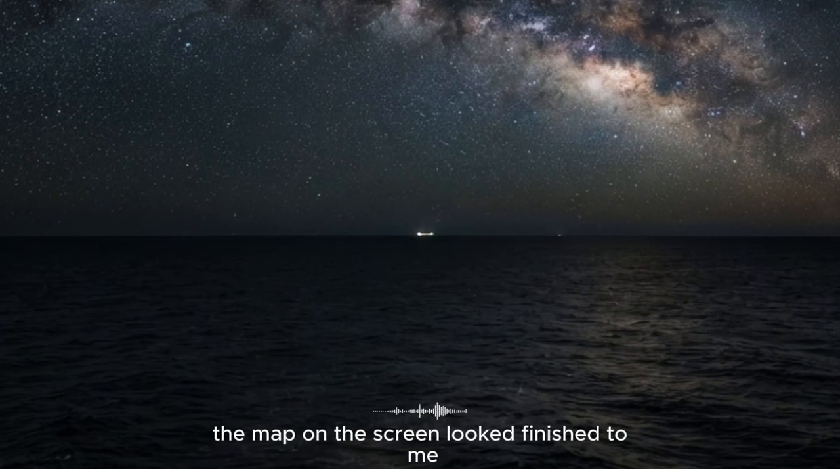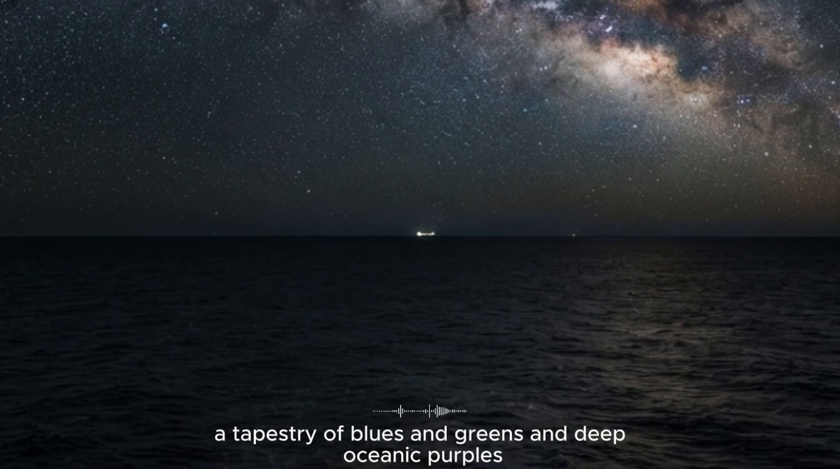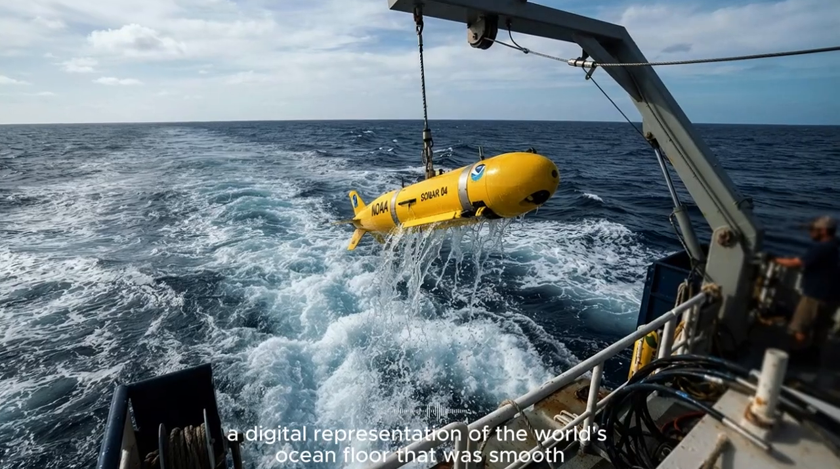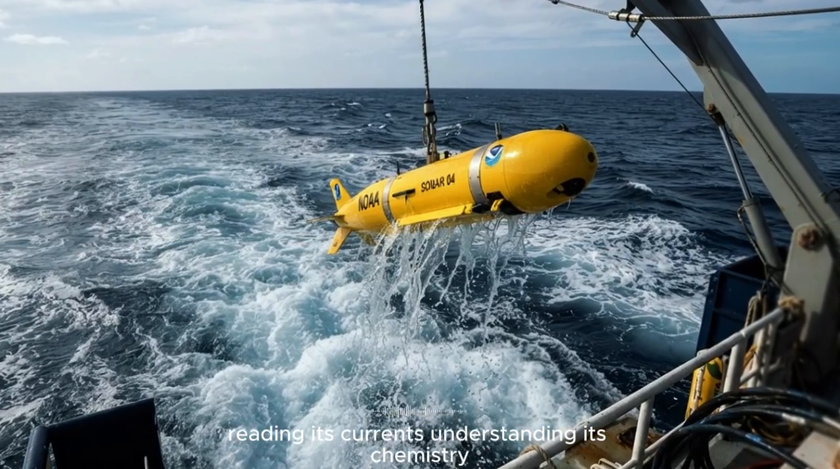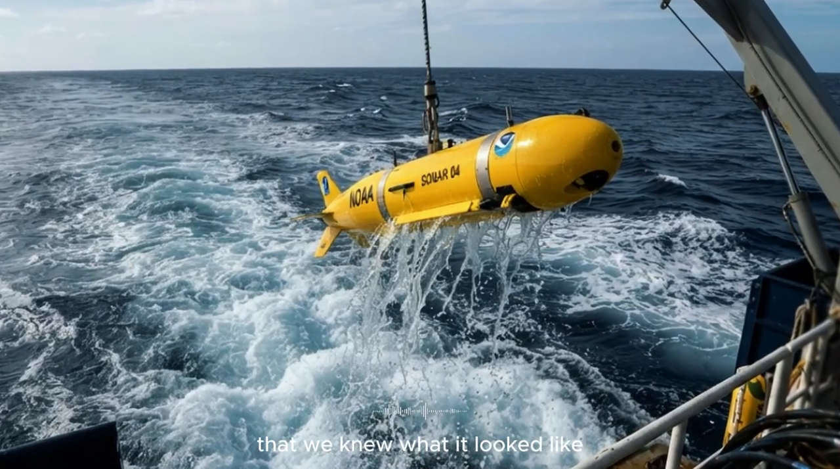The map on the screen looked finished to me. It was a beautiful thing, a tapestry of blues and greens and deep, oceanic purples, a digital representation of the world's ocean floor that was smooth, complete, and authoritative. I had spent my entire career studying the sea, reading its currents, understanding its chemistry, and I had always assumed, in a vague and unexamined way, that we knew what it looked like.